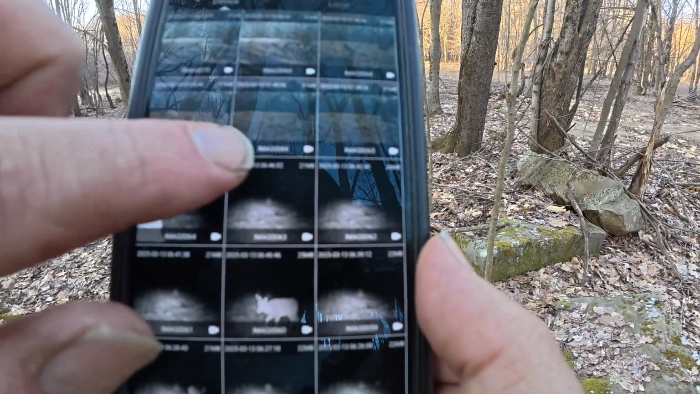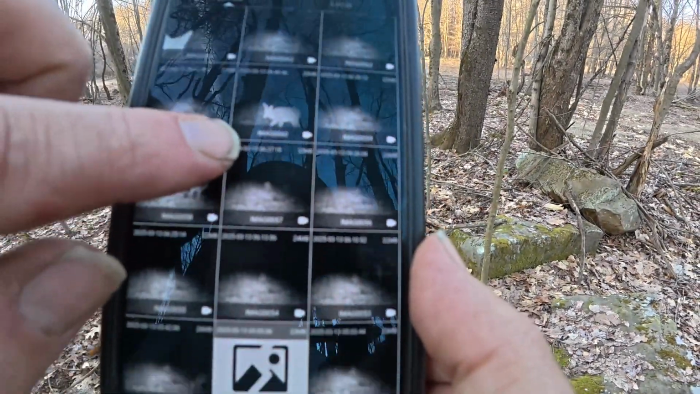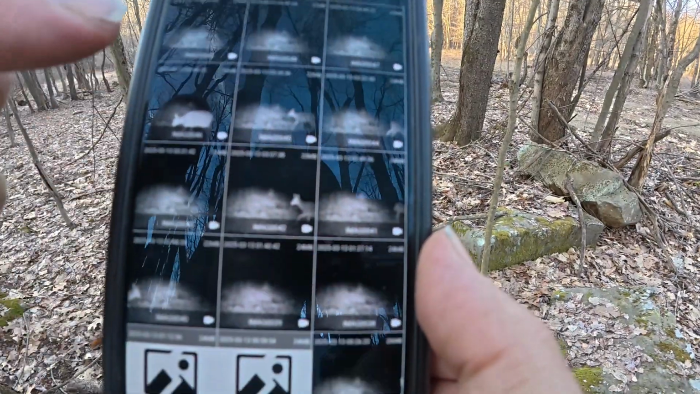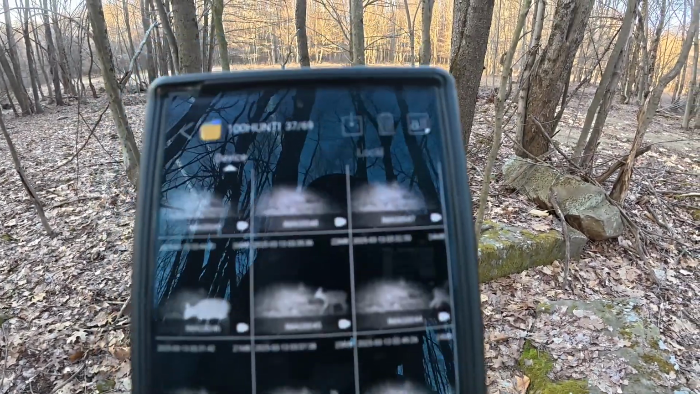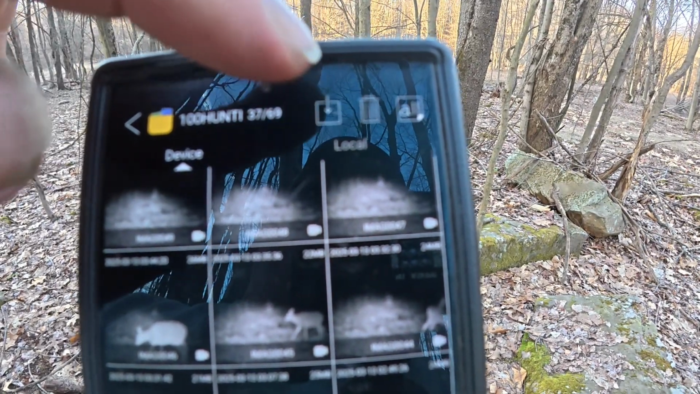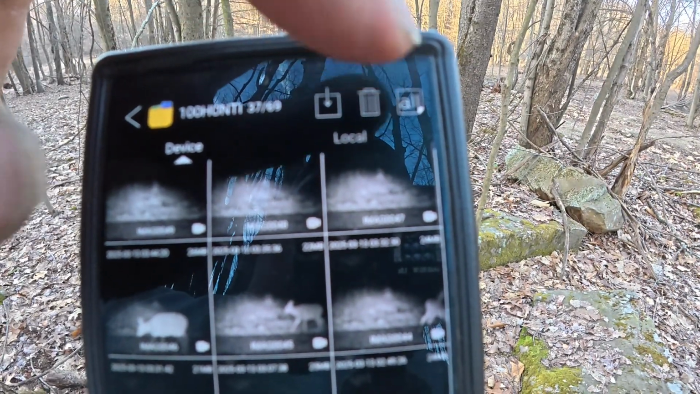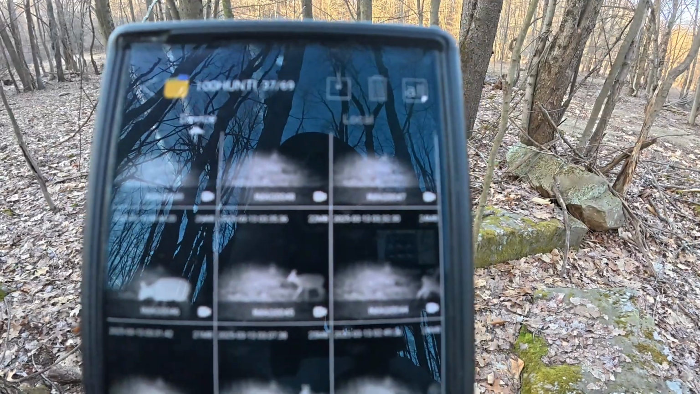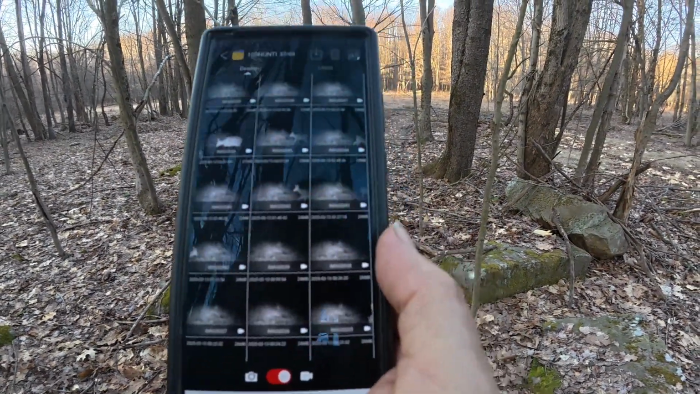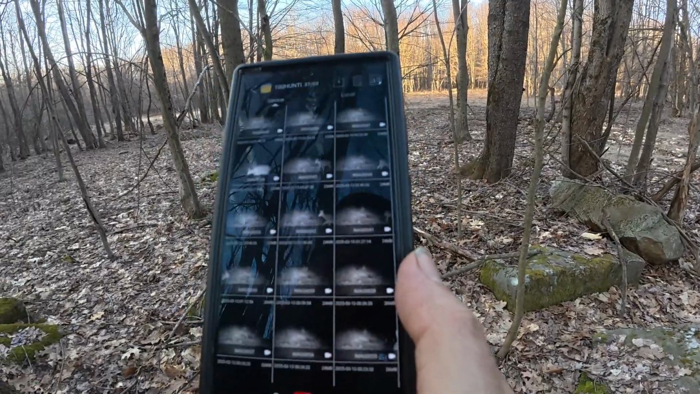You could go through your photos and you could download the ones that you want. Okay, up here in the upper right, you can either send them to trash, or you can download them all, or you can pick and choose which ones you want. And you could delete them all right here off the disc on the camera.